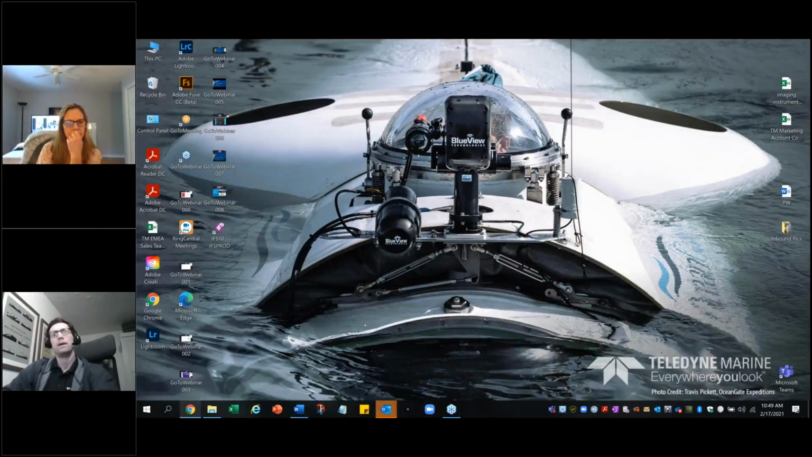So a little more difficult to control that angle in ROV, but it really isn't too impactful in most applications because it is a large field of view. So if you have it on the front of the ROV, you're going to get a good image of what's in front of you kind of regardless.